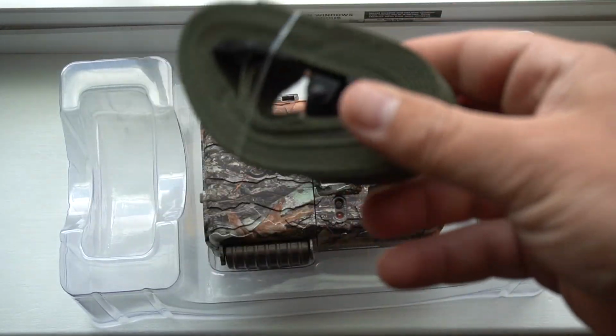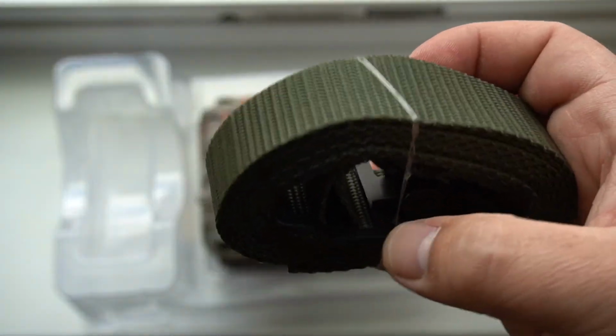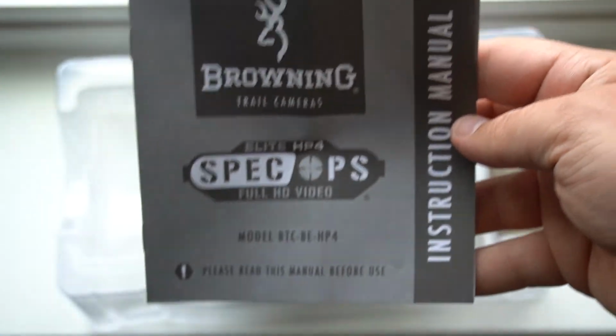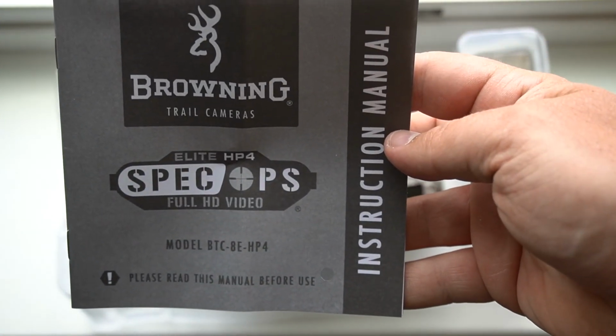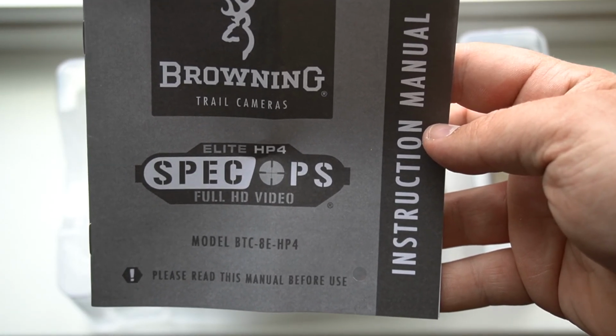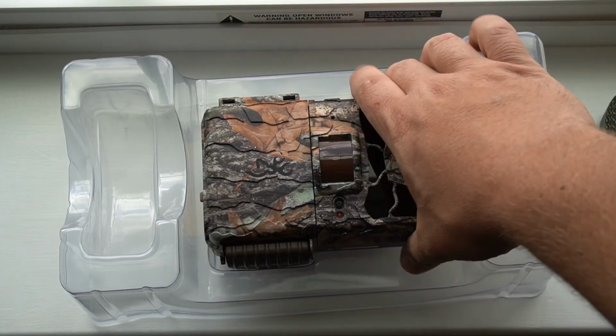Alright, and you get the camera strap and the buckle that goes around the tree. Open this up real quick. This is the instruction manual, and just in case you were wondering what model this is, the BTC8E HP4. Alright, let's take a look at this thing.